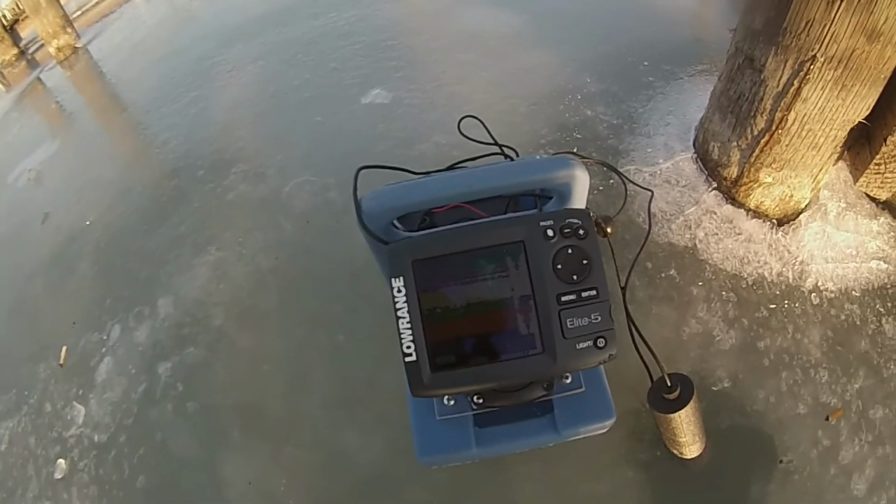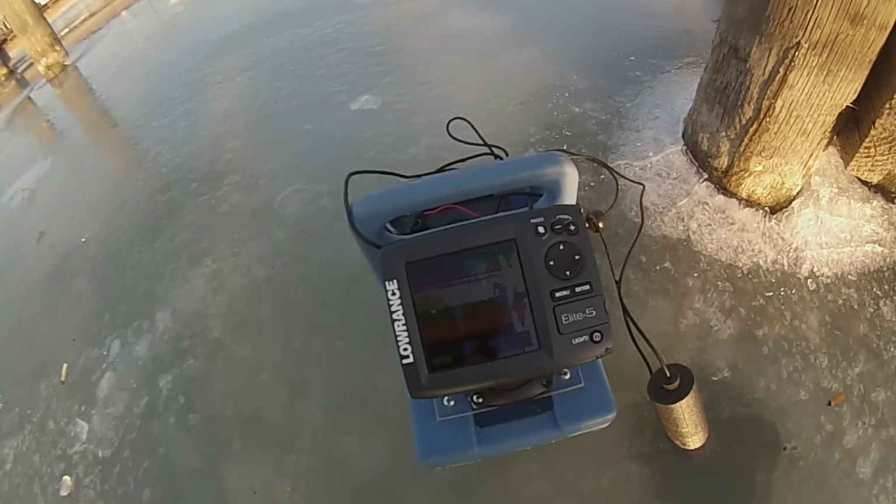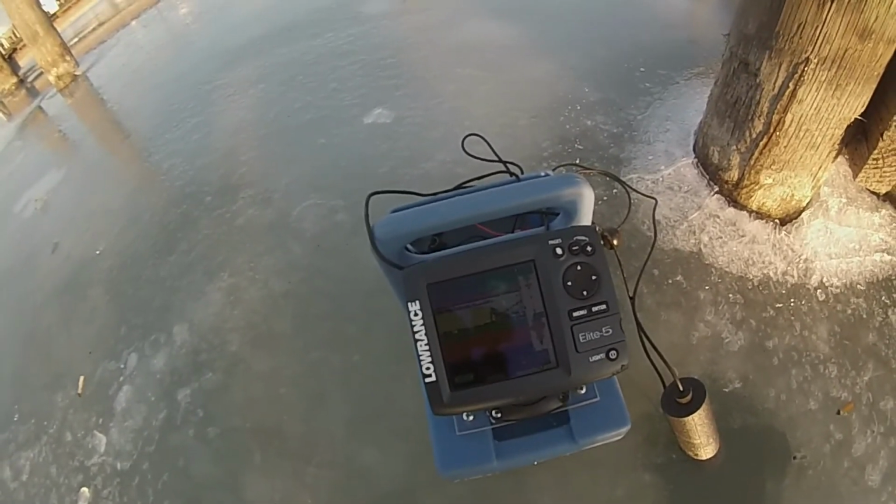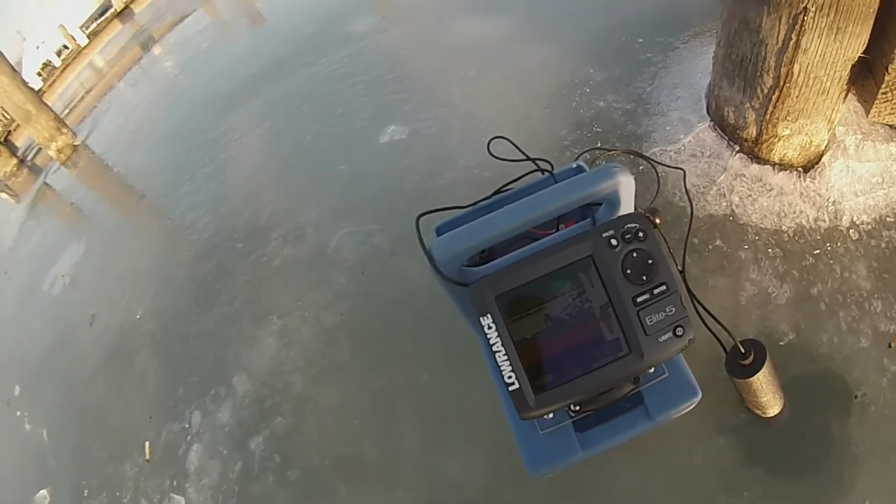This season I am using a Lowrance Elite 5 unit. It's a unit that I took off my boat at the end of last year. I didn't have a use any longer for it on the boat, and I converted it to an ice unit, and I'm very, very happy with it.